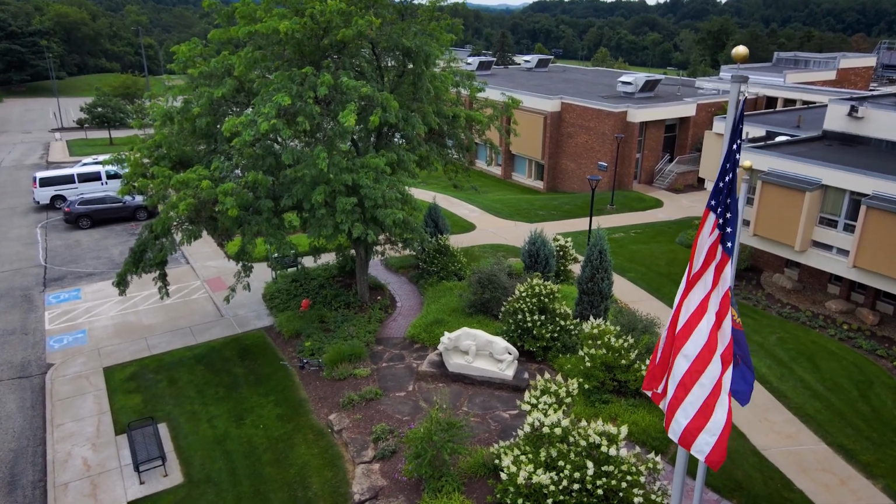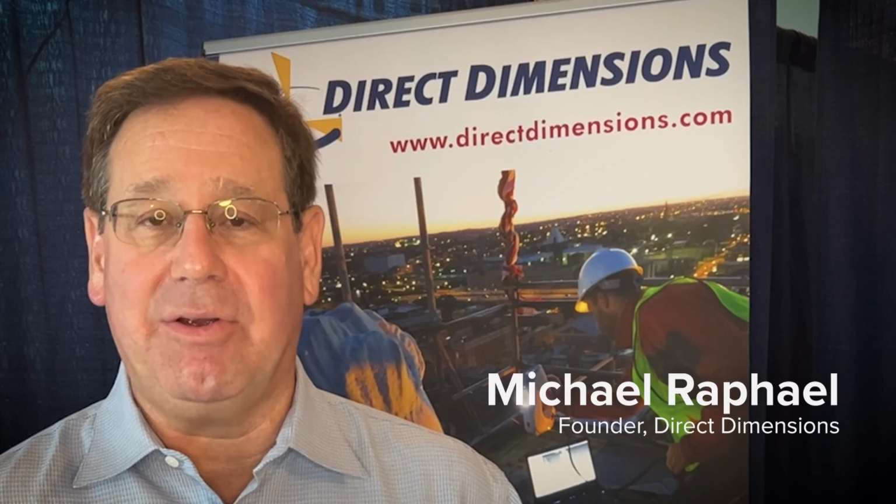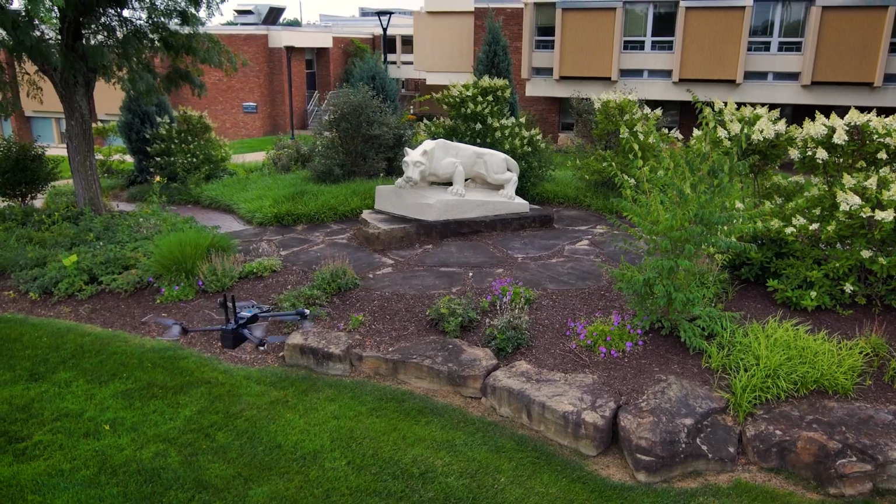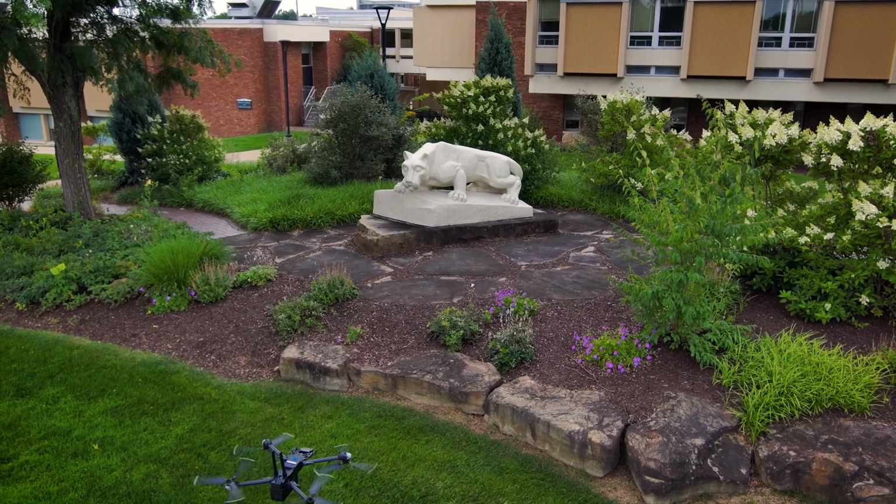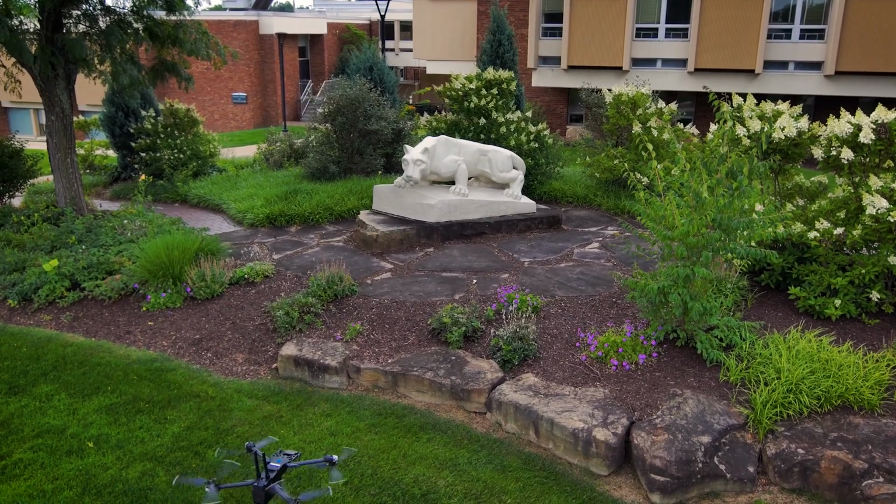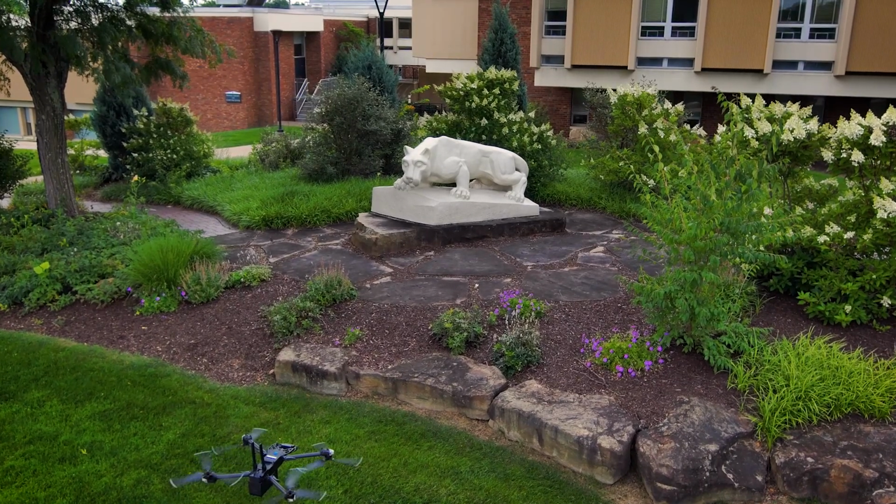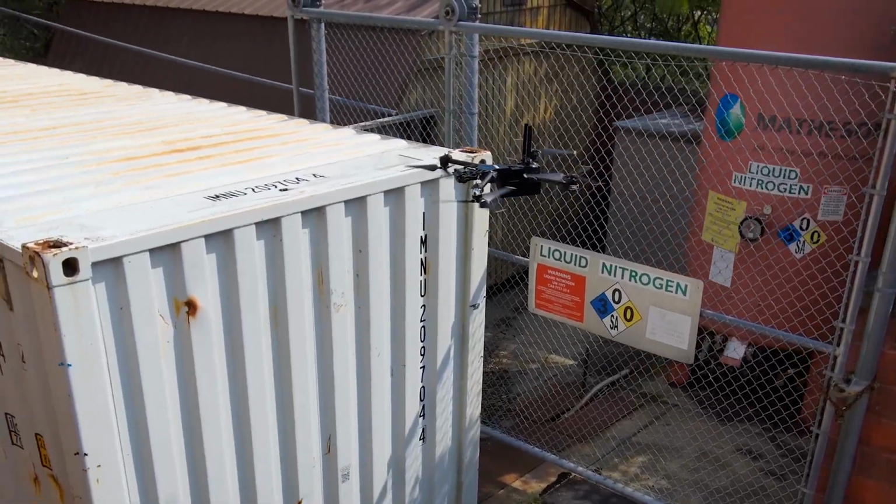This could be a game changer. There's no question about it, because the idea here is that this is relatively low cost equipment. It's always going to improve. I mean, we all know the improvement curve of something like drones is moving quite rapidly, as well as cameras, as well as computers as it relates to processing the data.